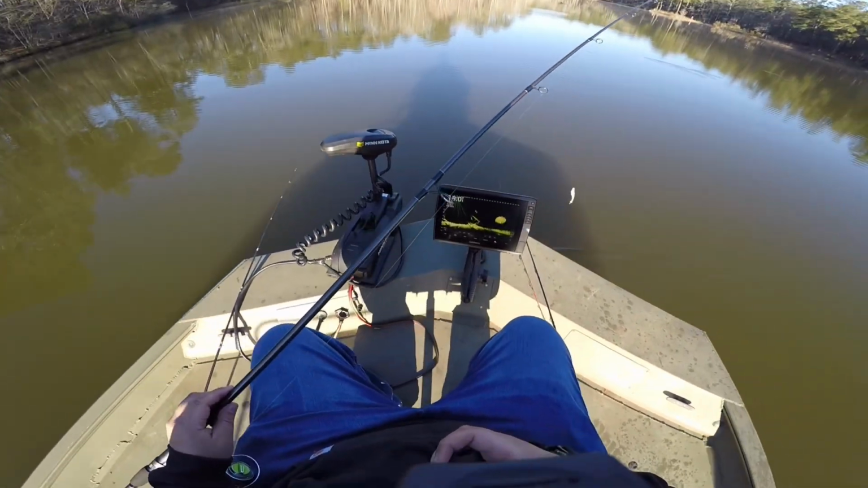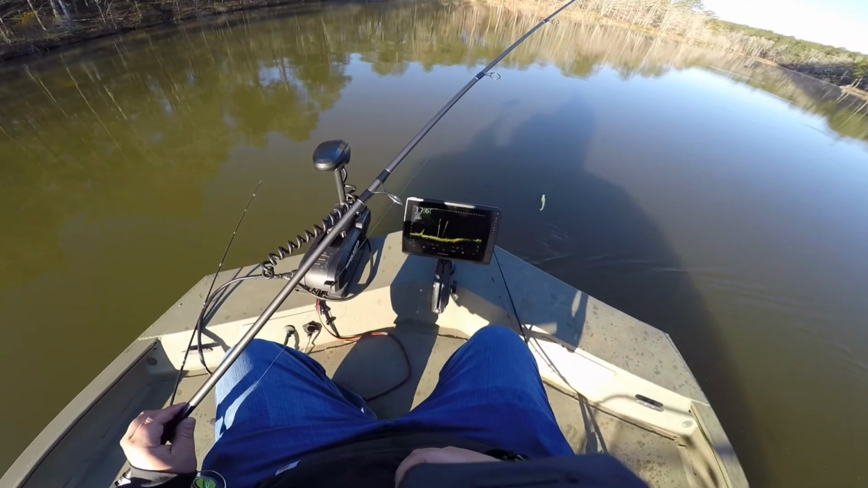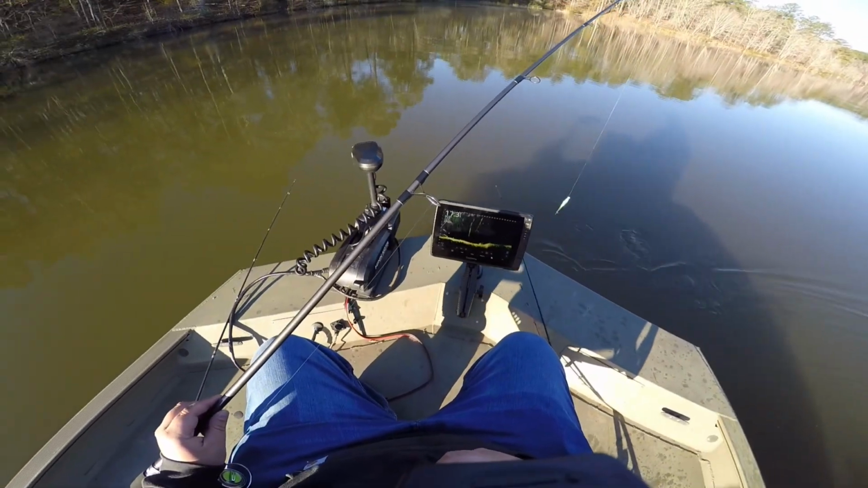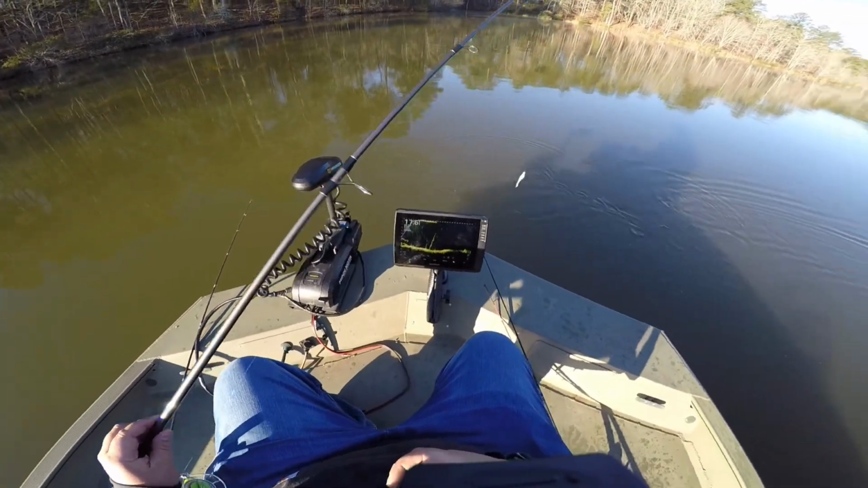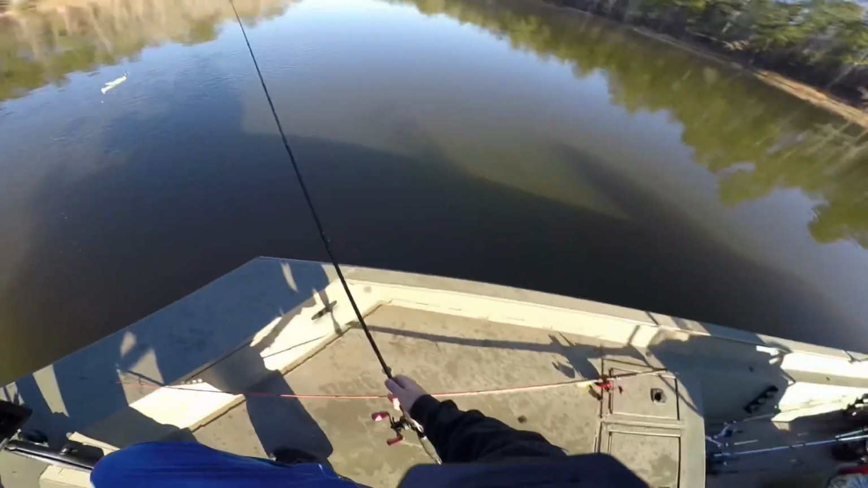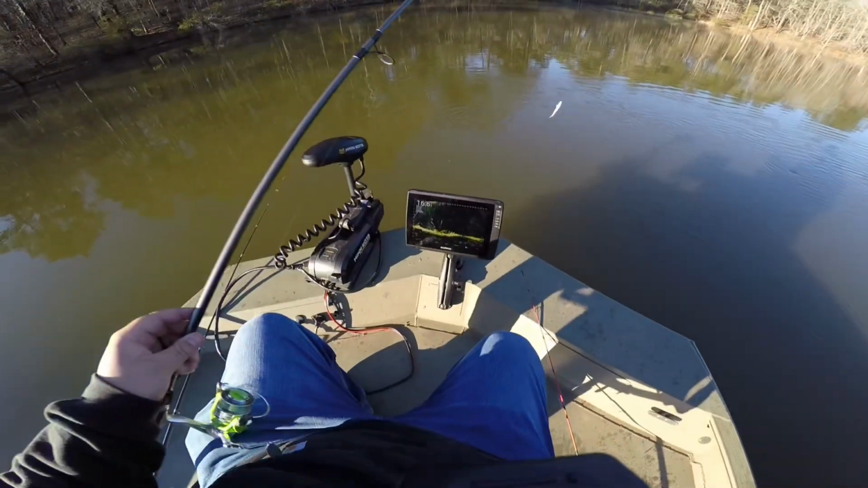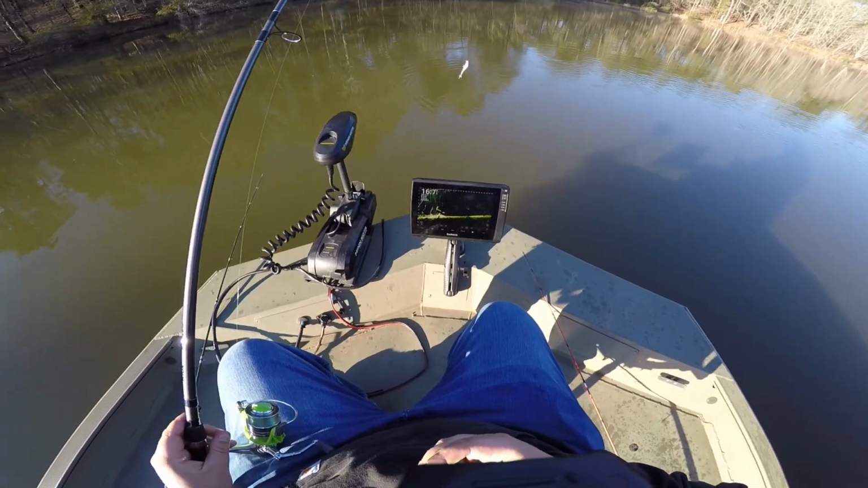And there's threadfin everywhere. There's a couple bass there. I'm just going to try and get turned around to where I can face out in front of them, because I actually caught that fish behind me. He came up and took a run at it.